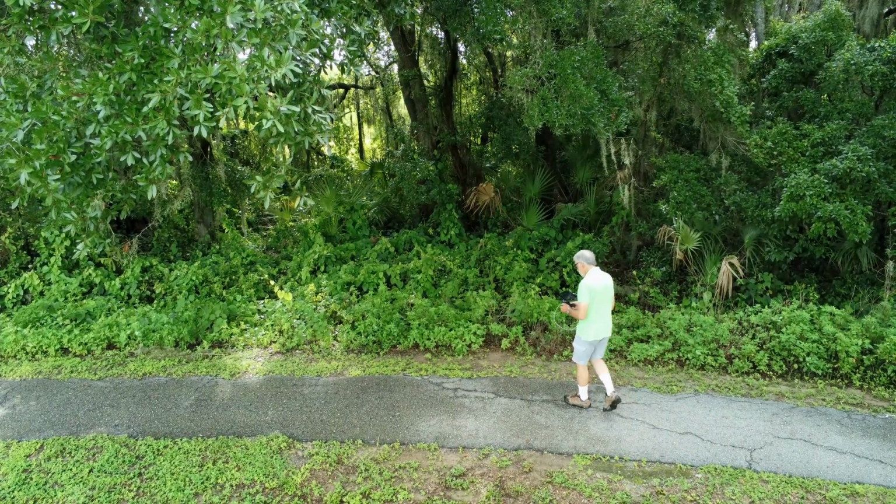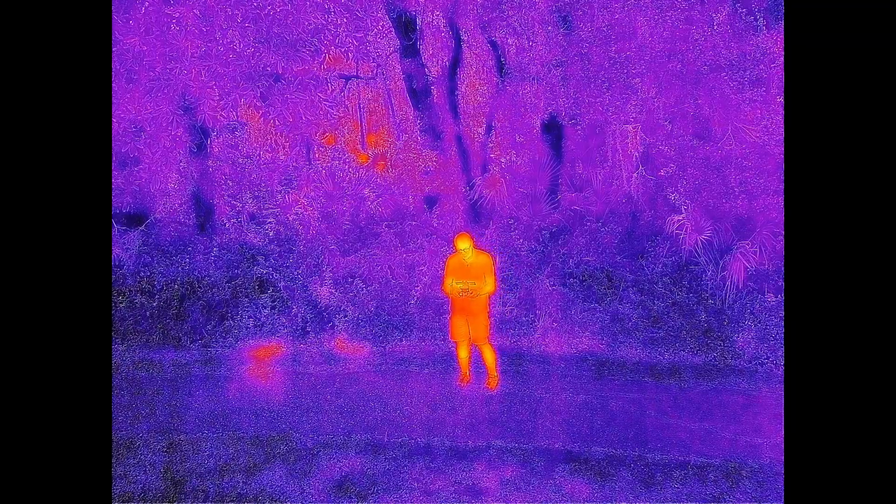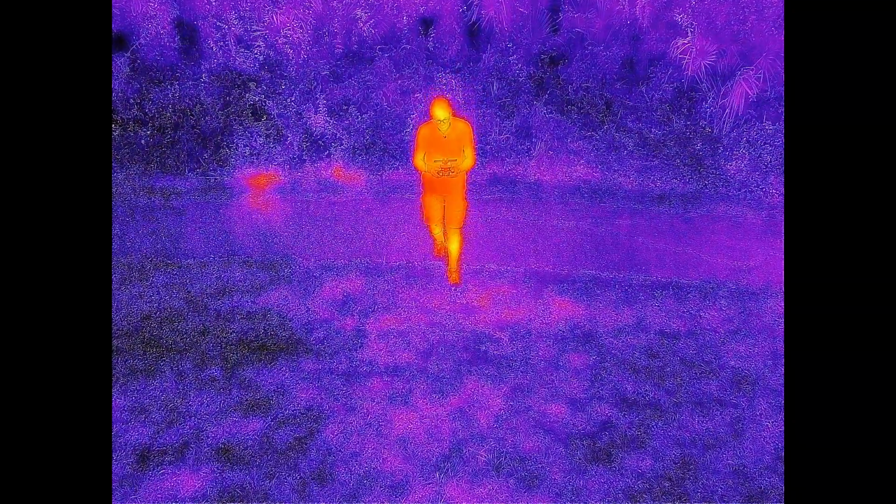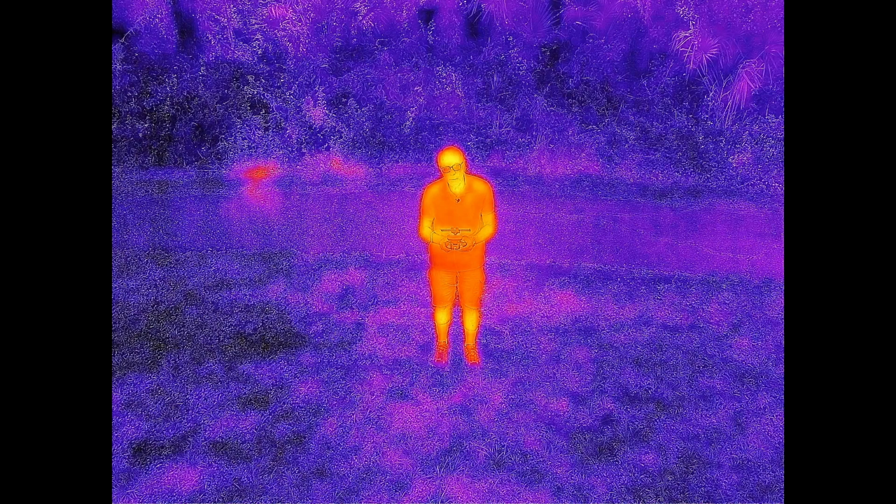Now, here's the first one. Initially, I'm in the visible light spectrum, a normal 4K picture. Then I switch to thermal. You can see the heat radiating off of me. You can see how that compares to the cooler ground around me. And even though this is a low resolution thermal camera, what Parrot does is use the 4K footage in the background to give you a good outline of what you're looking at. And I can click on any part of the screen and get an actual temperature of that location.